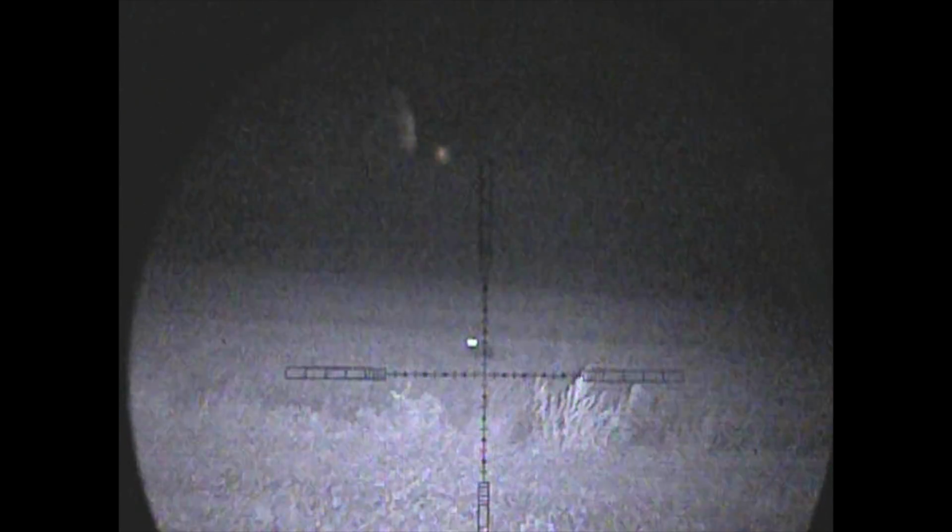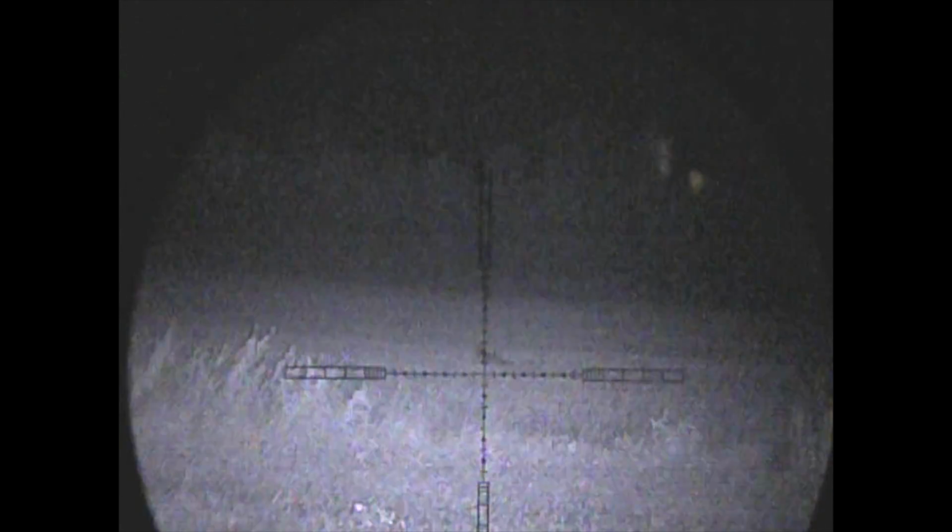There he goes. Right. He can't have been that far behind that thing though when I first see it.